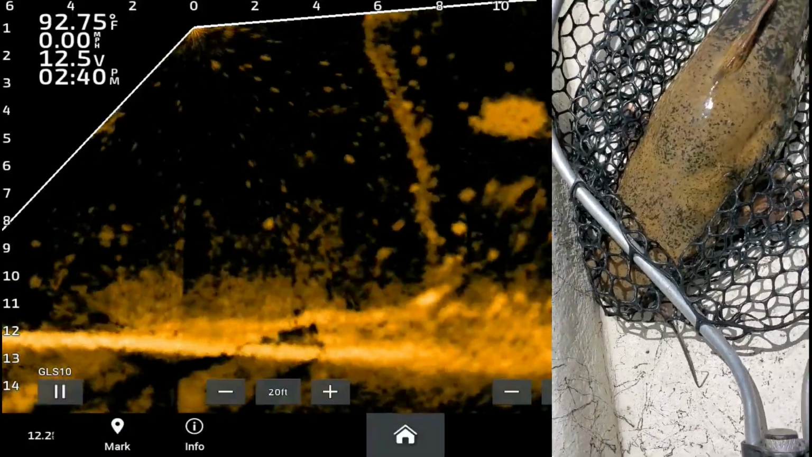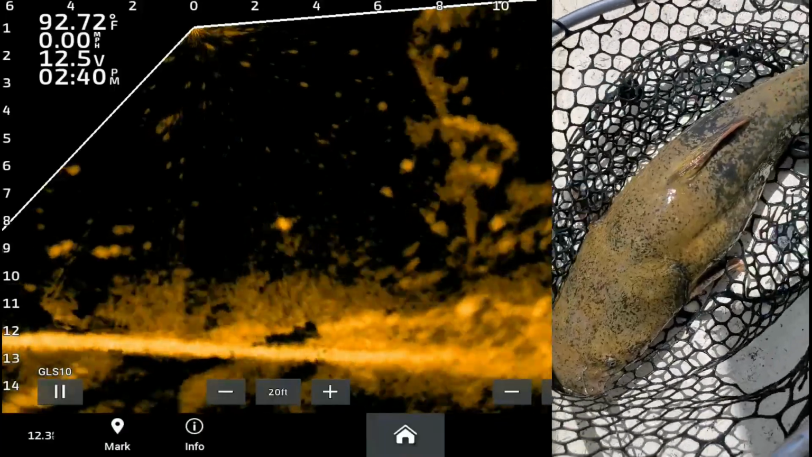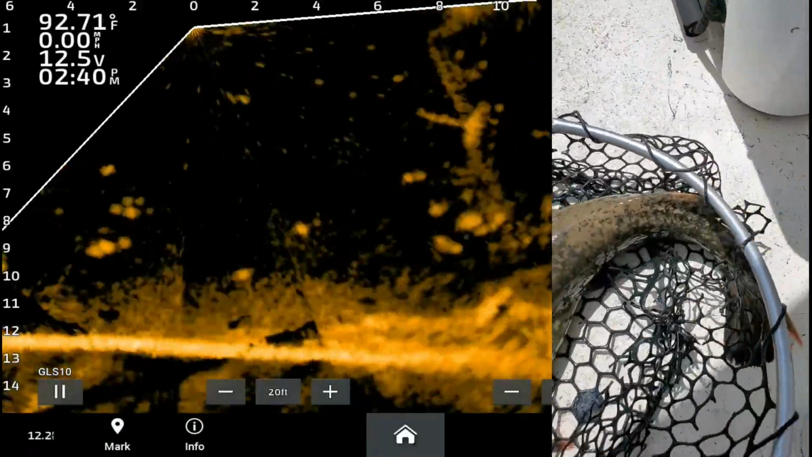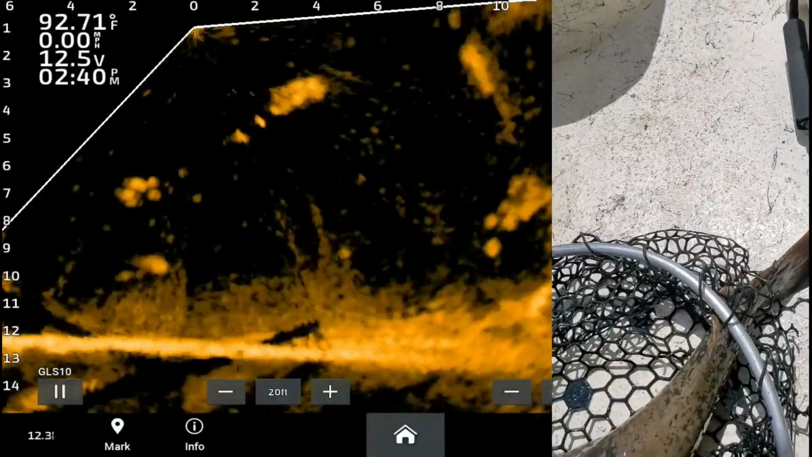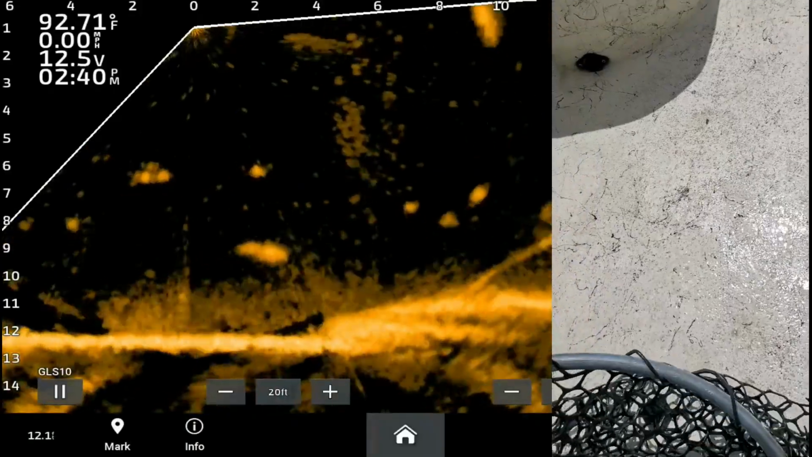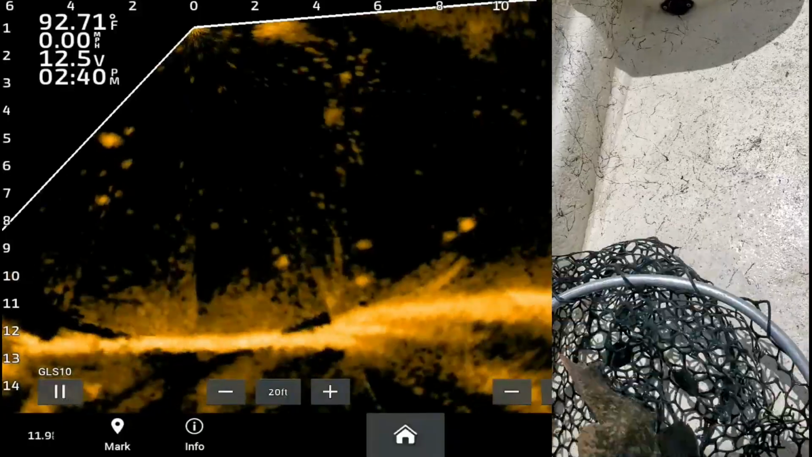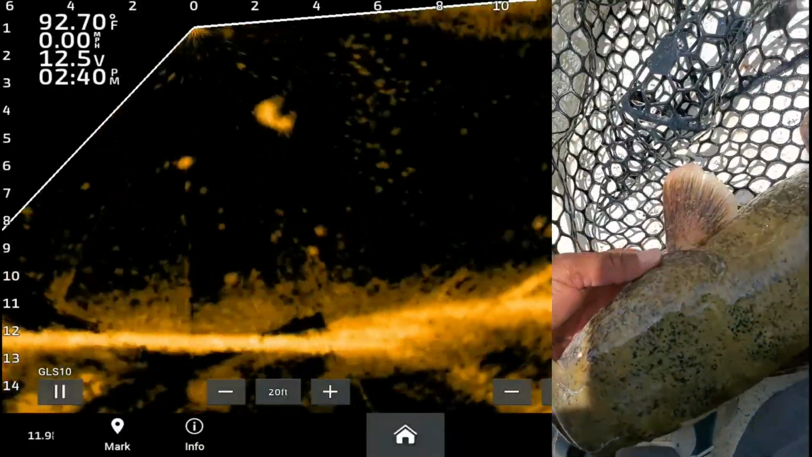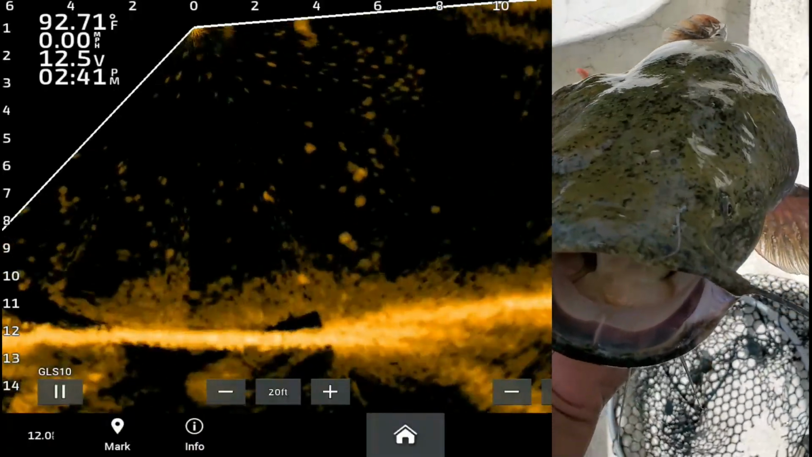That's one of them old flatheads right there, y'all. Nice one. He'll get filleted up. Look at the colors on that joker. It's a pretty fish, color wise. If you look at him in the face, he's ugly. You don't want me to hold him.